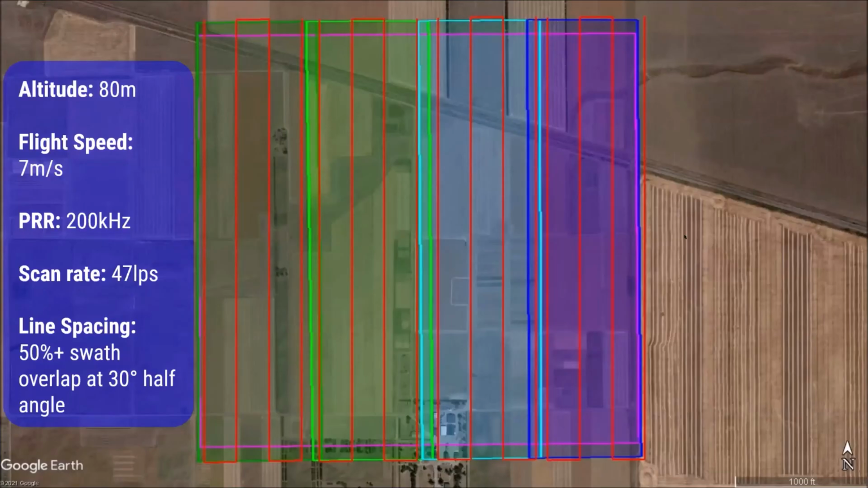So here's kind of the parameters we used for all of our flights. We flew at an 80-meter altitude, which was a good balance between being able to get our coverage done in a reasonable amount of time, but staying low enough that we could get good point density. We flew at 7 meters per second for the same reasons. Pulse repetition rate is essentially the rate at which the sensor pulses out LiDAR to get points on the ground. So we maxed that out on the Minivux's capability of doing 200,000 pulses per second.